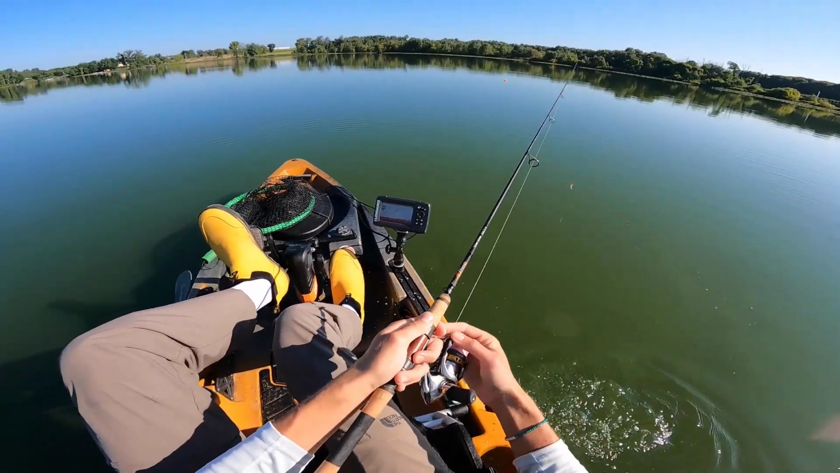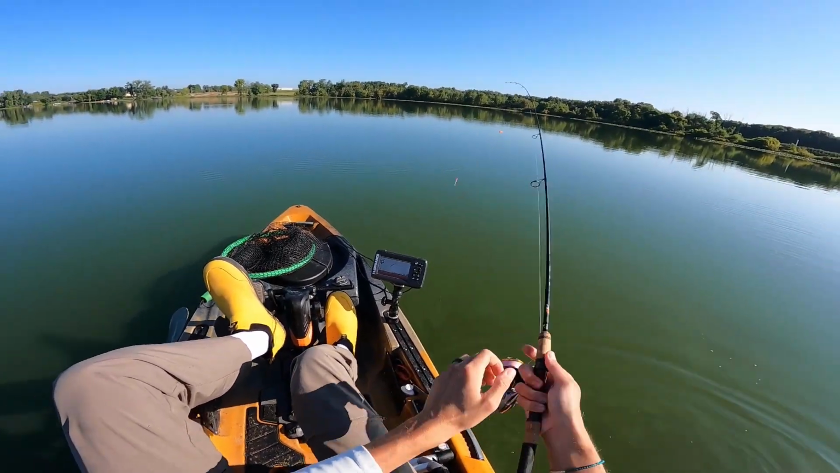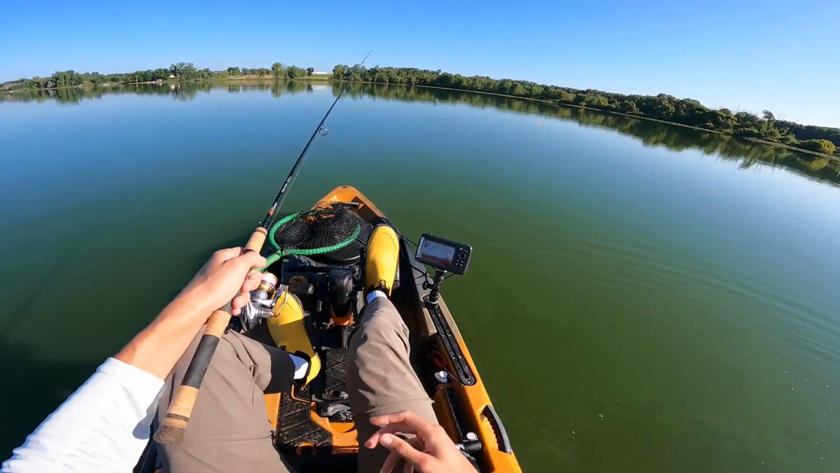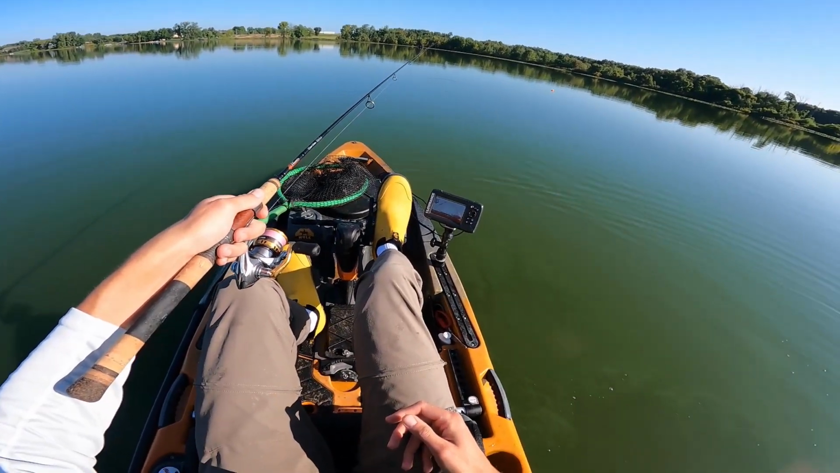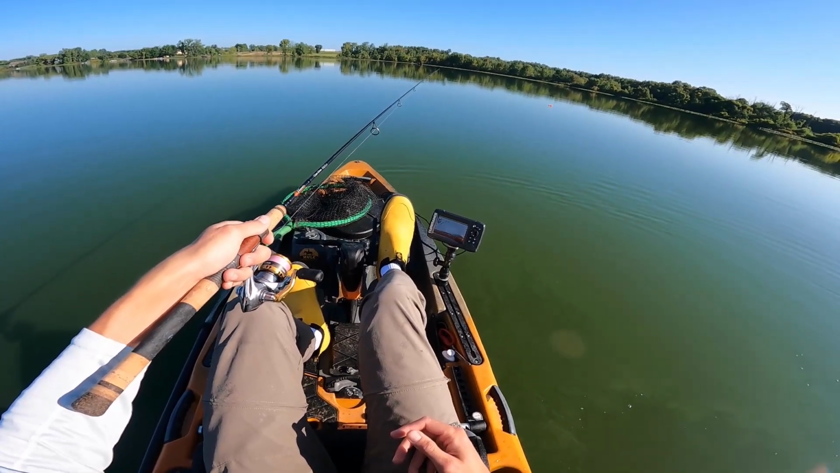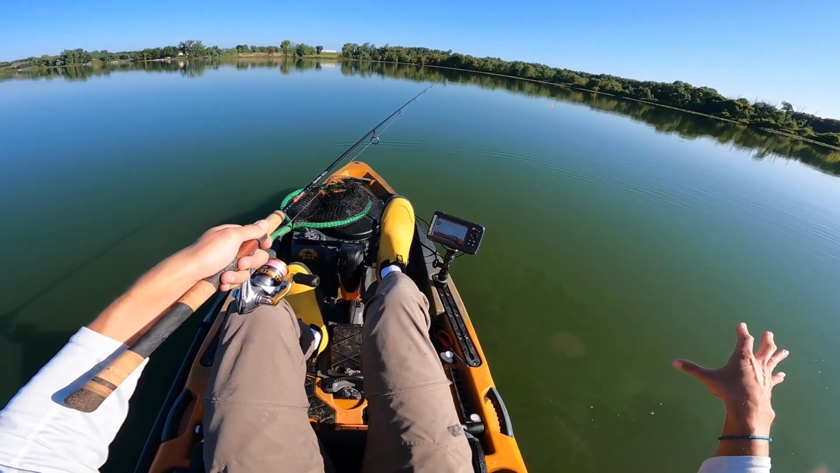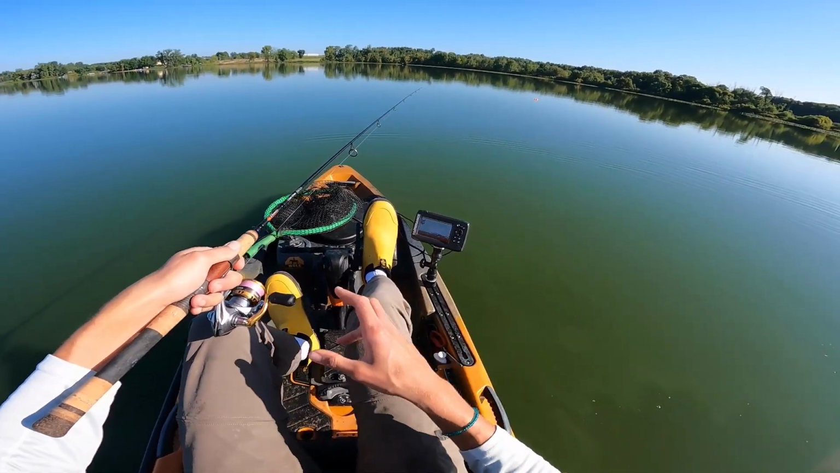I'm catching fish. I feel like crappie is the best species to go for right now. I think the bass are definitely finicky. I'm surprised I haven't really had much attention from bluegill. I'm sure I've gotten some short strikes, but it seems like the bluegill are probably pretty finicky too. And I think that's just because the bass and the bluegill are probably a little bit more shoreline oriented right now.